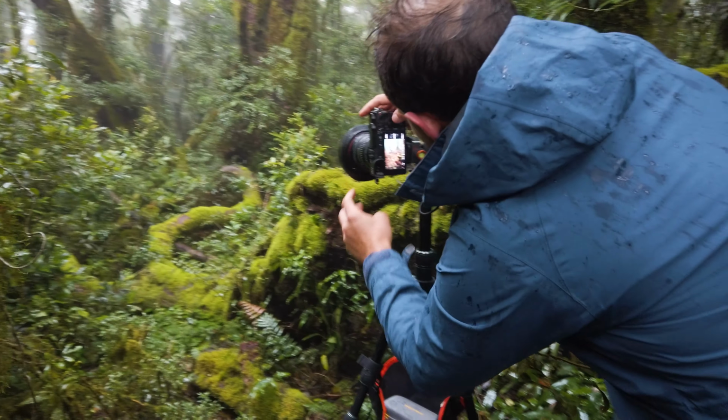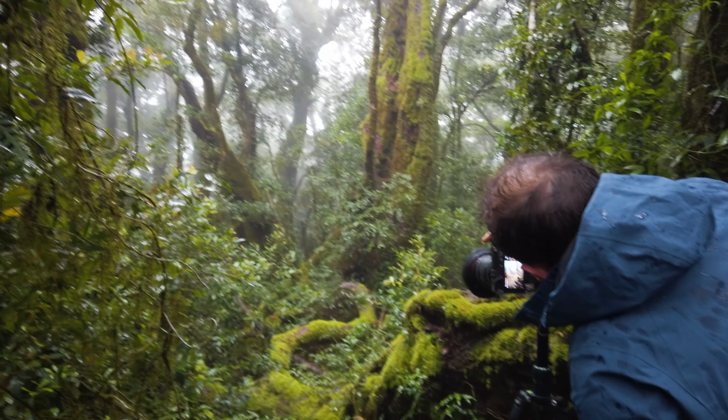This is the joy of being a landscape photographer and having a new bit of kit, and also being with a few other people. So I went ahead and taken my shot, and Julian so nicely has decided that he is also going to stick his SD card in my camera and get a photo for himself.